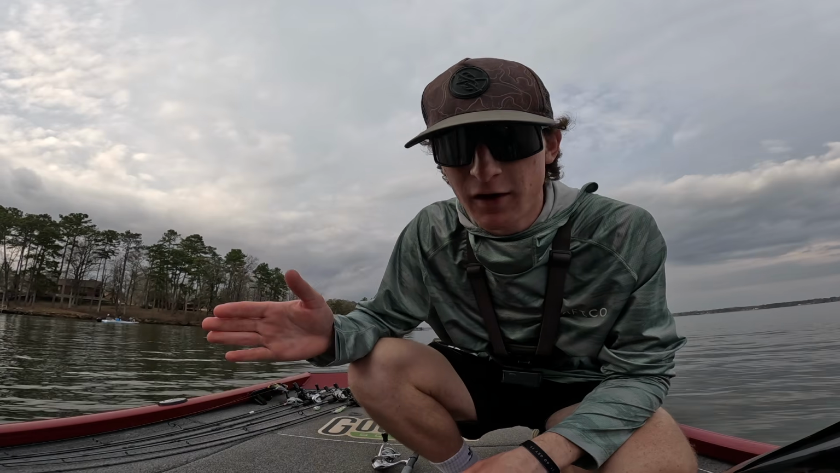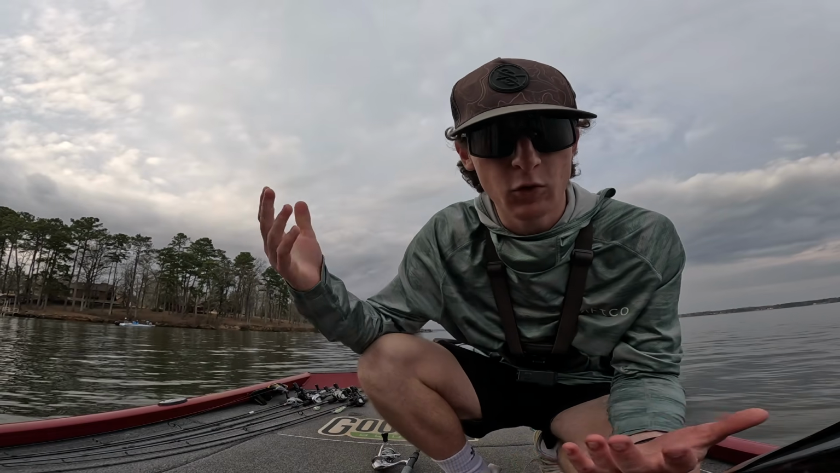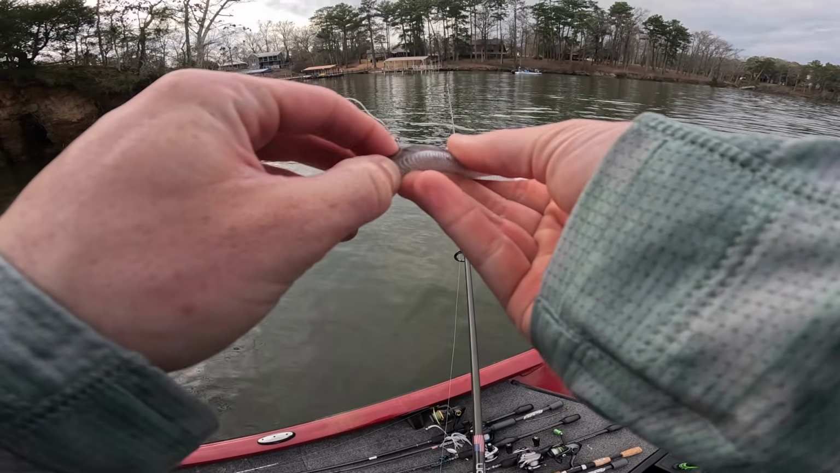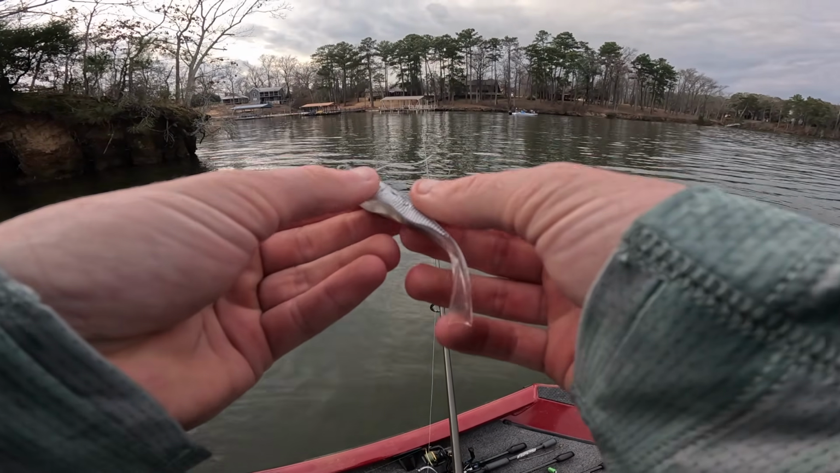They weren't wanting to commit on it while it was hovering, and there was 2 of them chasing it. I dropped it to the bottom. The one came down, picked it up. Boom. Have a fish in the boat. The old hover rig is kind of dangerous.